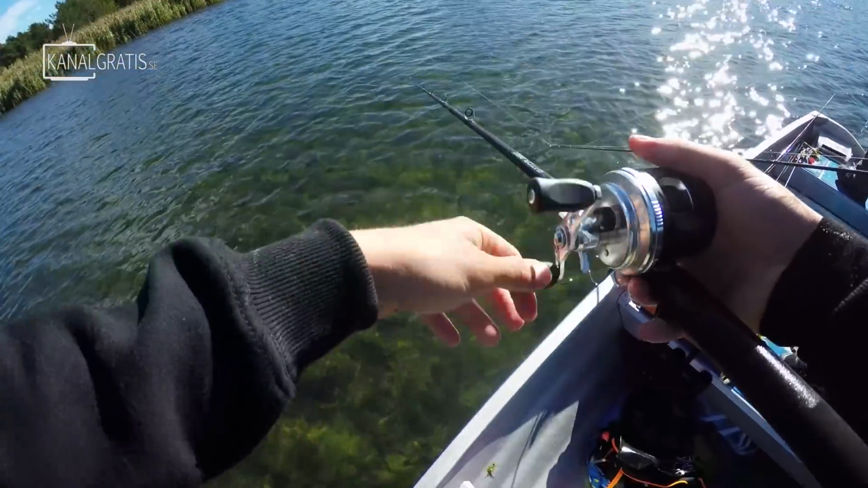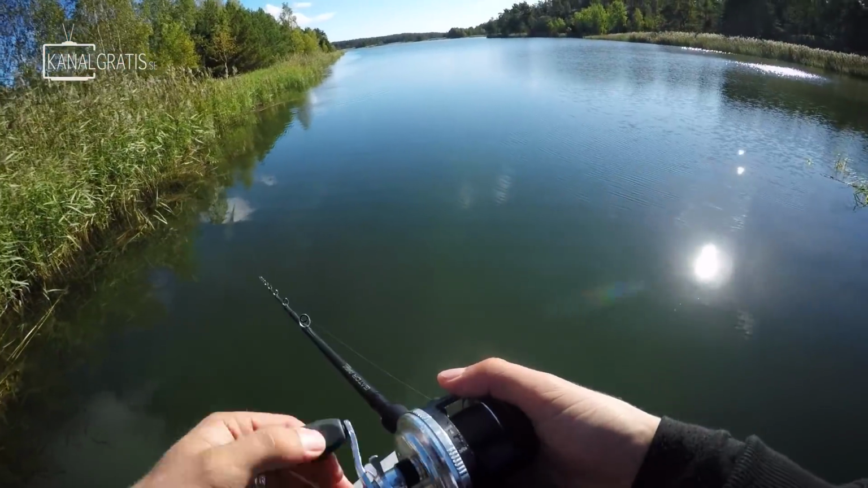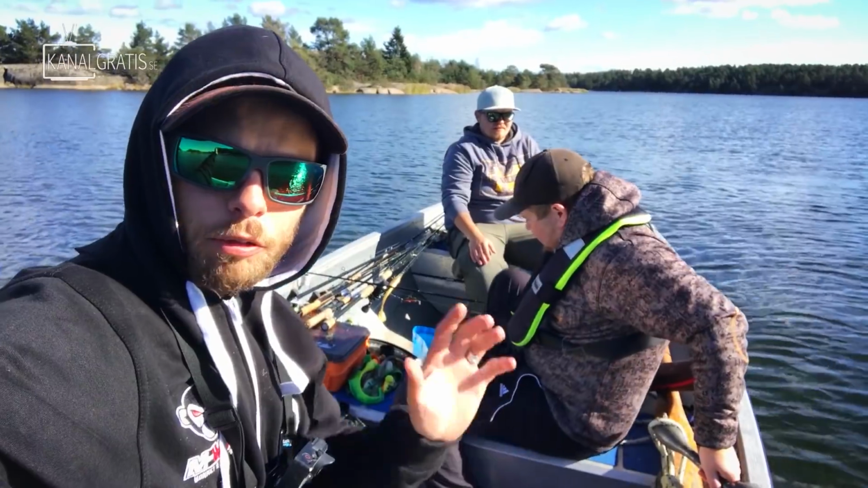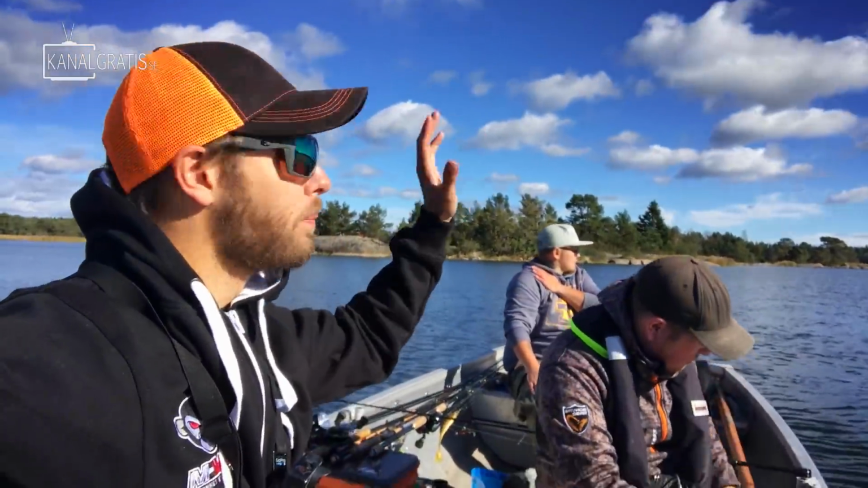We're gonna go out on deep water, maybe switch over to perch soon. We got way more sun than we thought, and this is much better perch weather. All right, enough of the pike. We have been fishing for pike now for a few hours, and we caught a few and have them following and so on, but now the weather is getting much more perchy.